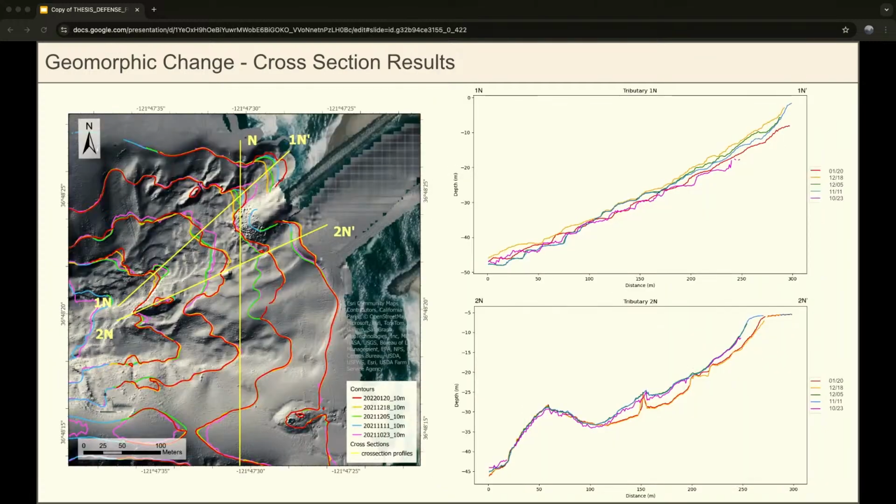And here are the results from that cross-section analysis for the northern tributary region. Here we're specifically looking at tributary 1N and 2N, so that's 1N here and 2N here. On the x-axis we have the distance along that cross-section, and on the y-axis we have the depth. And in tributary 1N, this one here, we start out with this baseline elevation, and